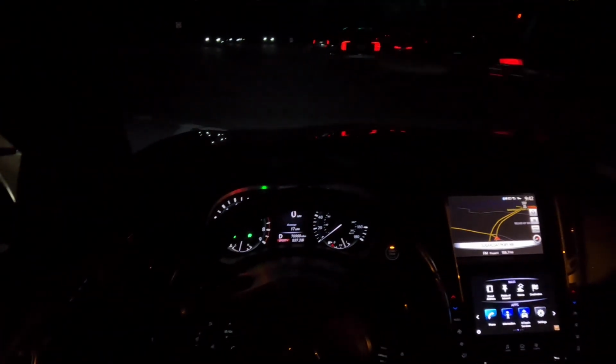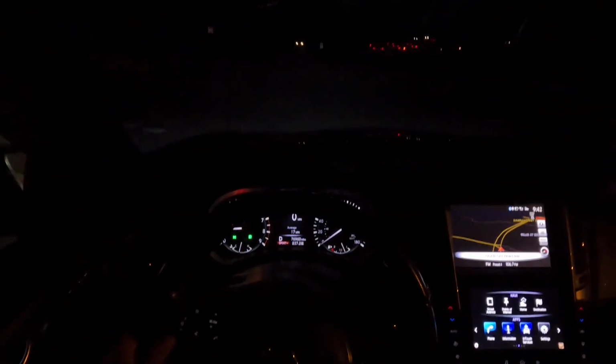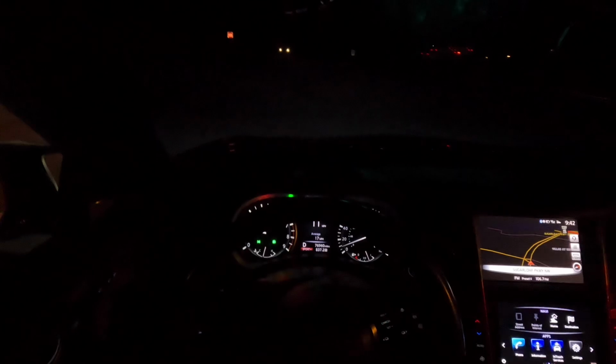And damn, it's a cop. Right in the middle of the road. And I feel like, God. Hold on, bro. This cop is making me nervous. The cop was making me nervous, bro. I had to get out of the way.